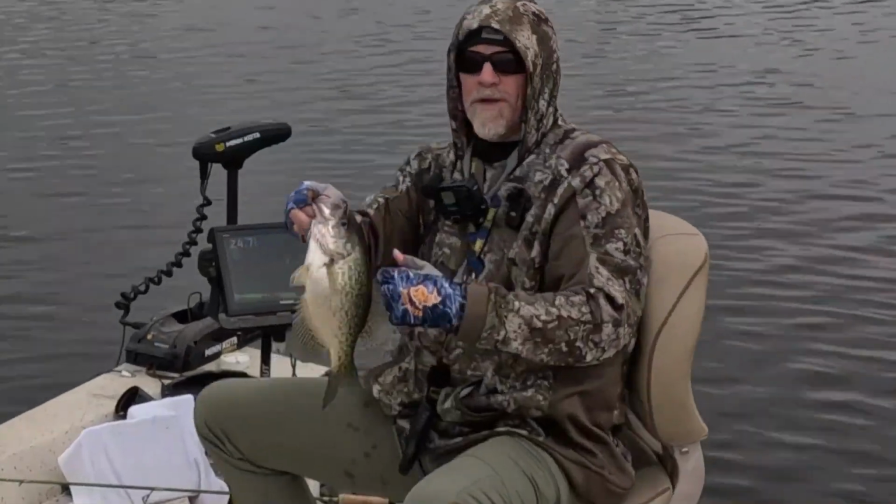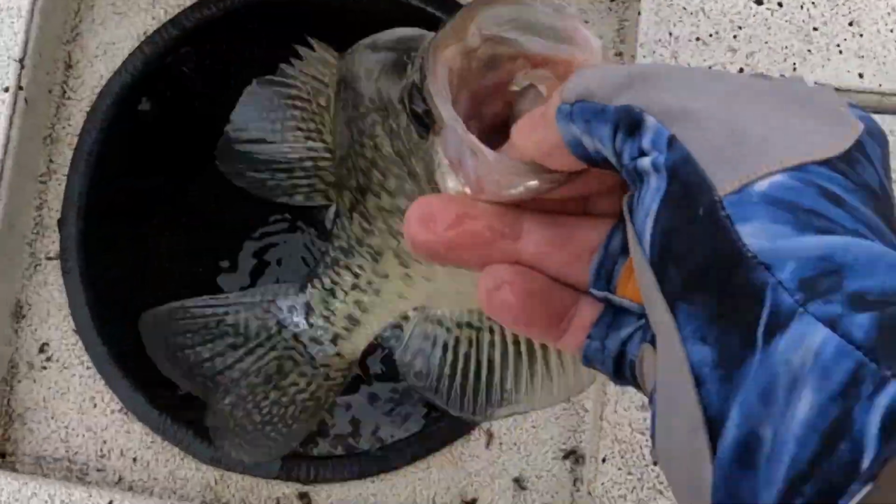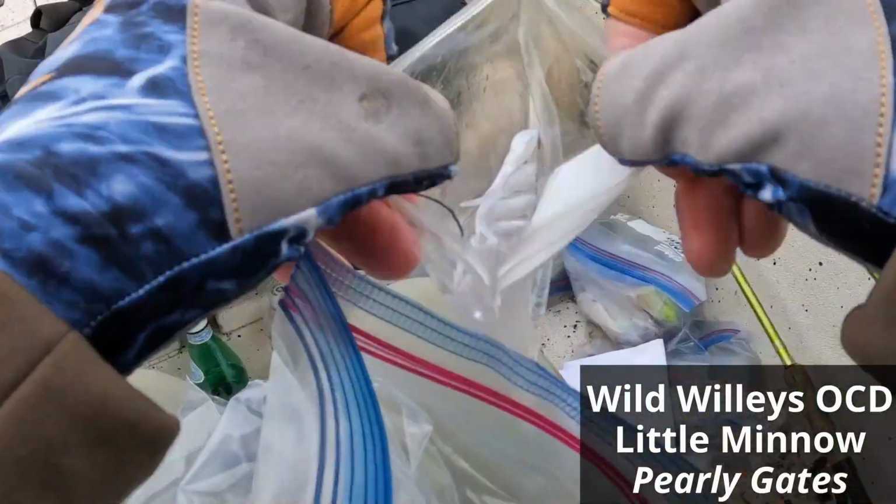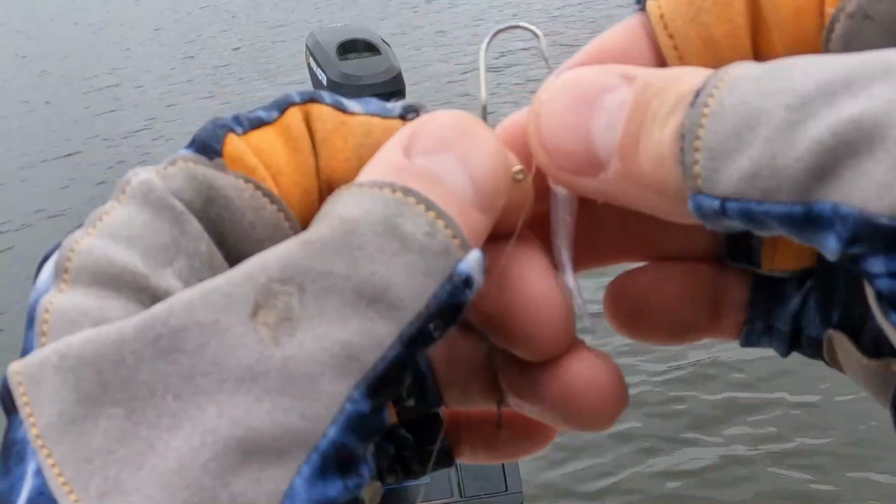13 1/4. Black crappie. 13 1/4. Look at that, dude. This is one of my favorite colors. It's Pearly Gates. It's a white, kind of off-white, and I really like it.